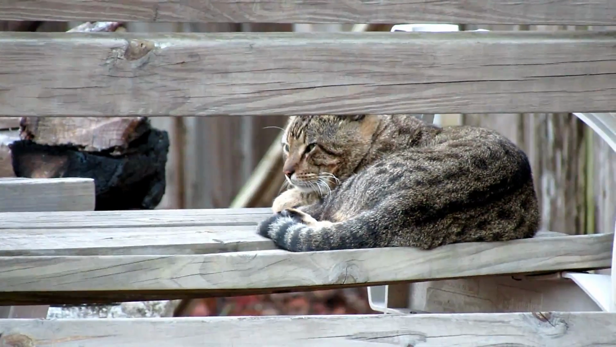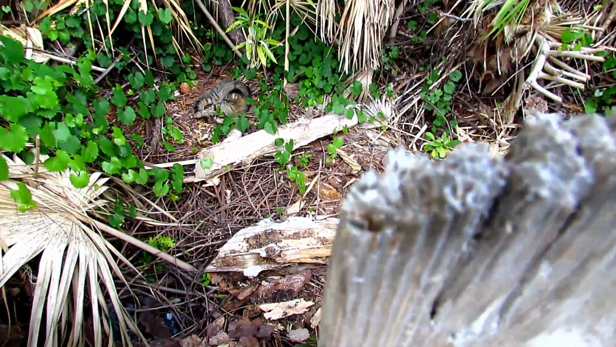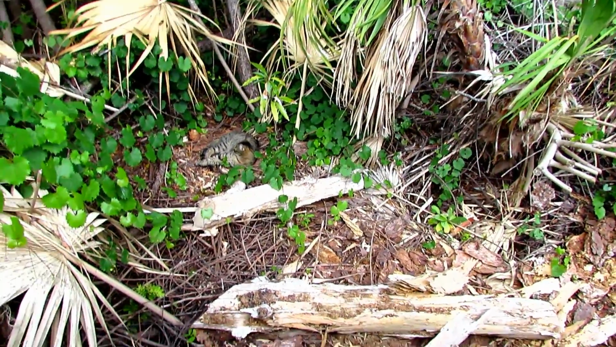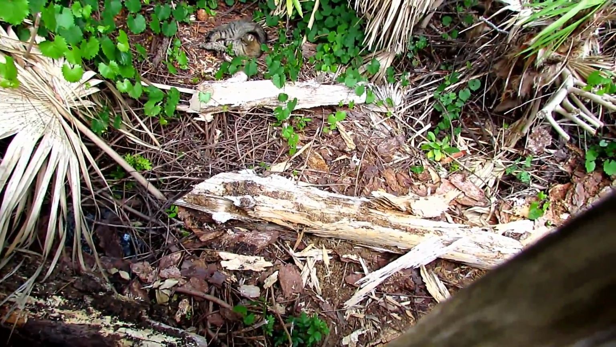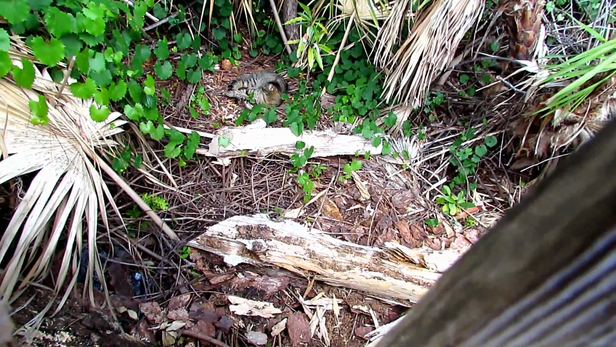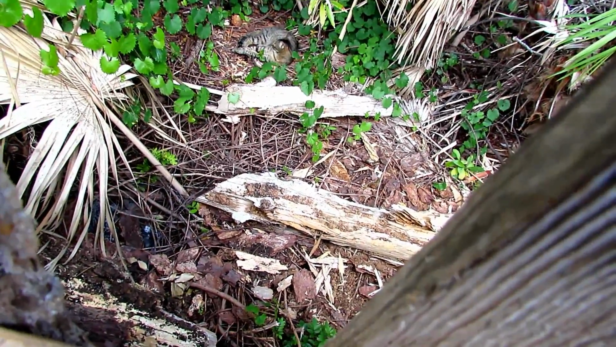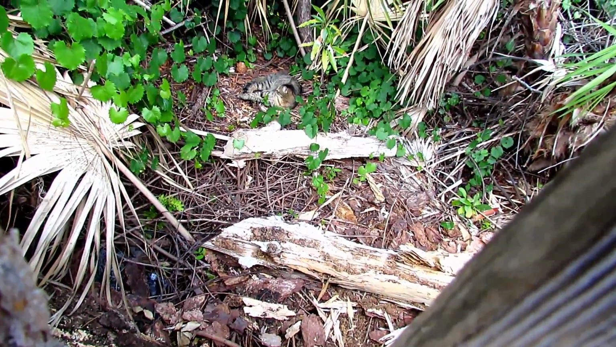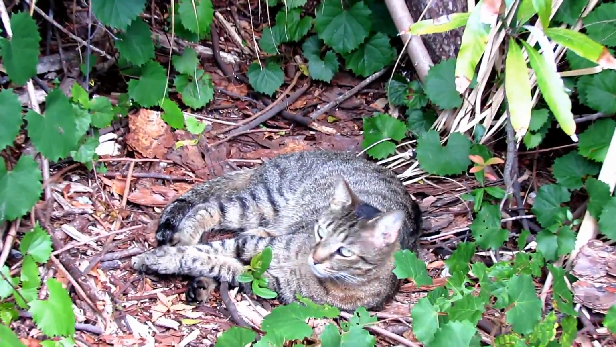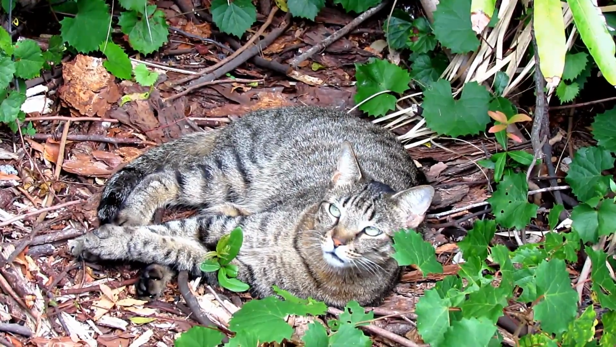My goal was to eventually befriend this cat and perhaps habituate it, but that was going to be a bit of a challenge. As luck would have it, one day I heard the blue jays making a big commotion, and whenever the blue jays make a lot of noise, something's usually going on. So I went back to the fence and I just peeked over the fence, and I saw the big feral tomcat sleeping in the jungle, right at the edge of the jungle behind the fence. Now he didn't see me, and the wind was blowing toward me, so he couldn't smell me.